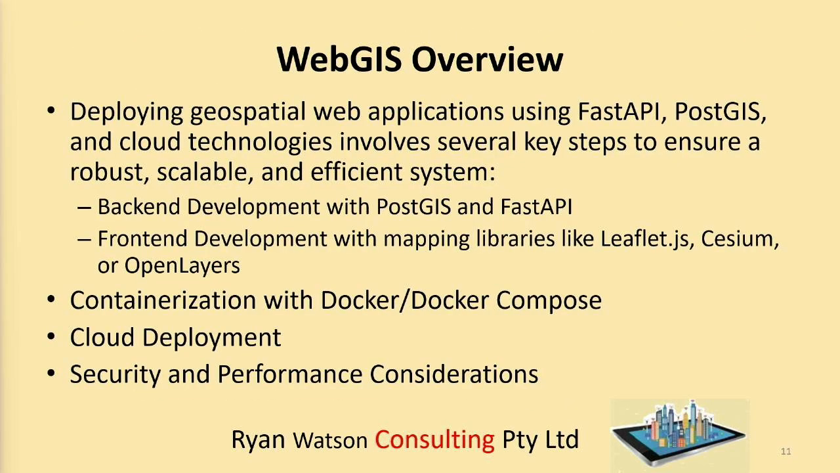All right. As I said, we're extending the results produced by the Civil LiDAR system using a WebGIS system, which deploys geospatial web applications. We've chosen to use FastAPI as the server, a PostGIS database, and cloud technologies, and they ensure a robust, scalable, and efficient system. The back end will include PostGIS and FastAPI. The front end development will have mapping libraries like Leaflet, Cesium, and OpenLayers.